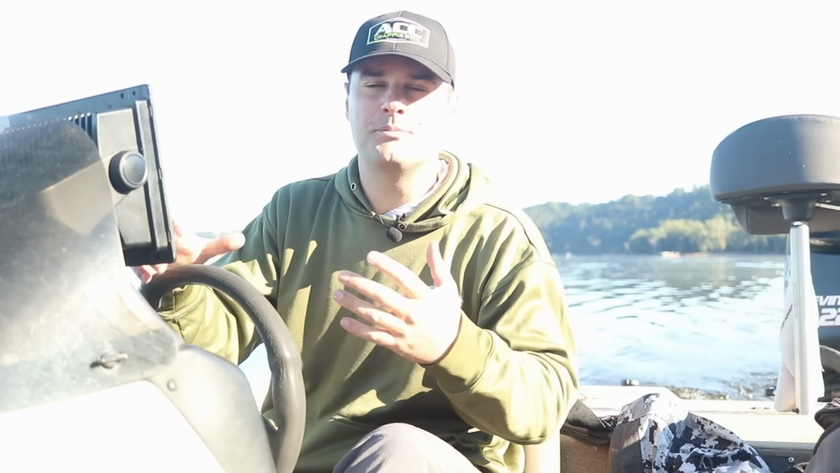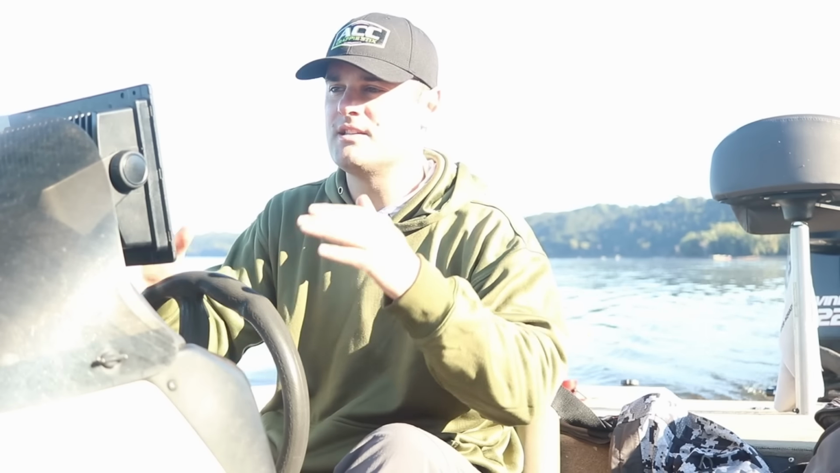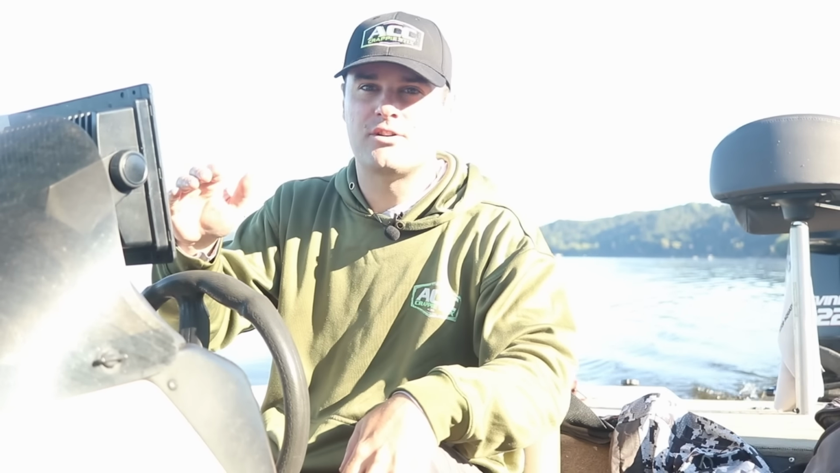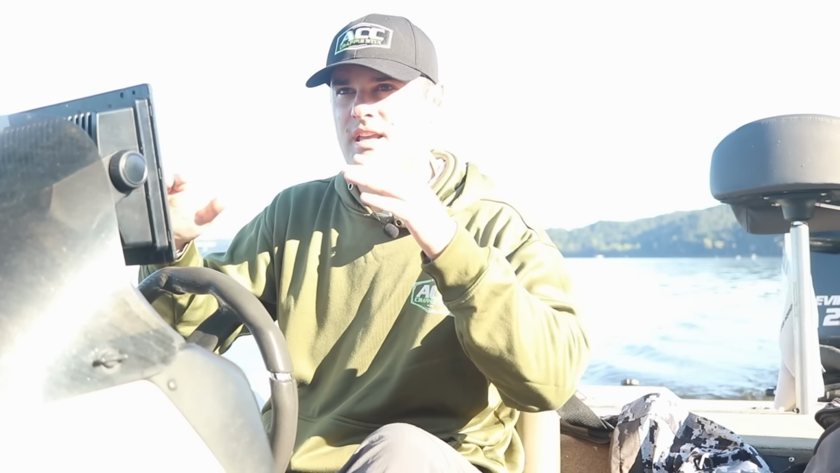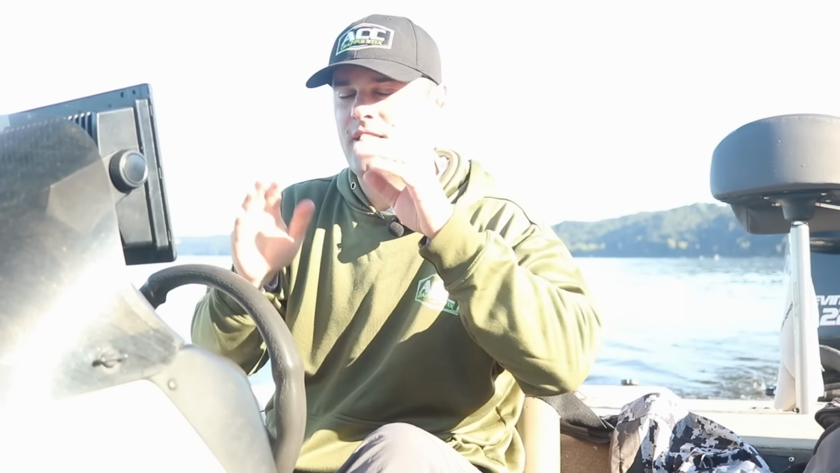So I think a simple way of viewing it for the average angler when it comes to side imaging is, as you go up in frequency, you're going to get better clarity, but that's because it's typically viewing less of the water column up and down. Now that's not left and right.